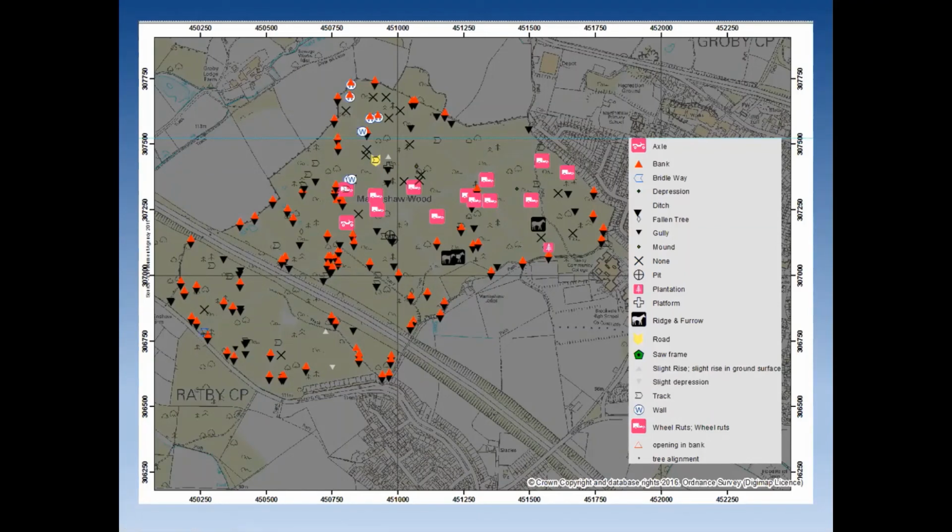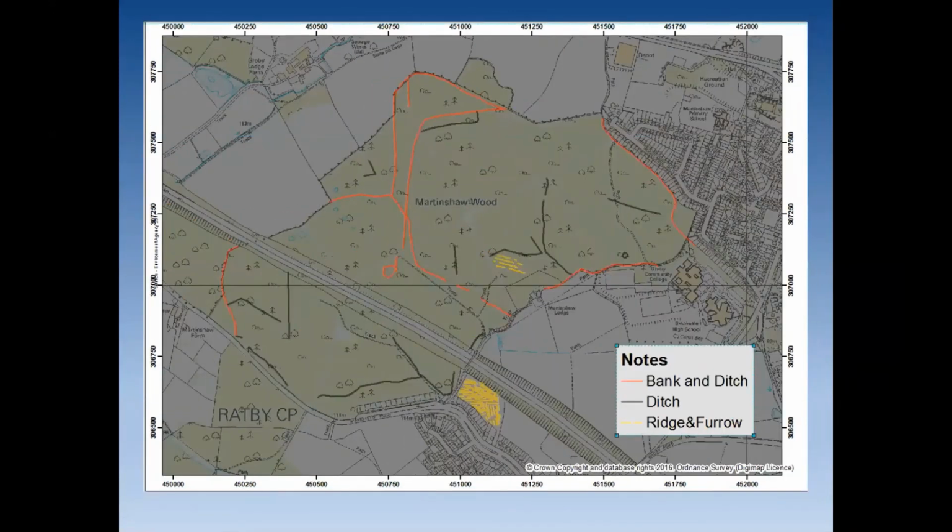What I then did was remove all the ditches and banks that were clearly woodland management related, and I also took out the tracks and the things that we weren't interested in as far as the historic development of the site goes, and that's what I came up with. So we'd kind of isolated some bank and ditch features, and I think this is where we can start to say something. So I think there is ridge and furrow agriculture here.